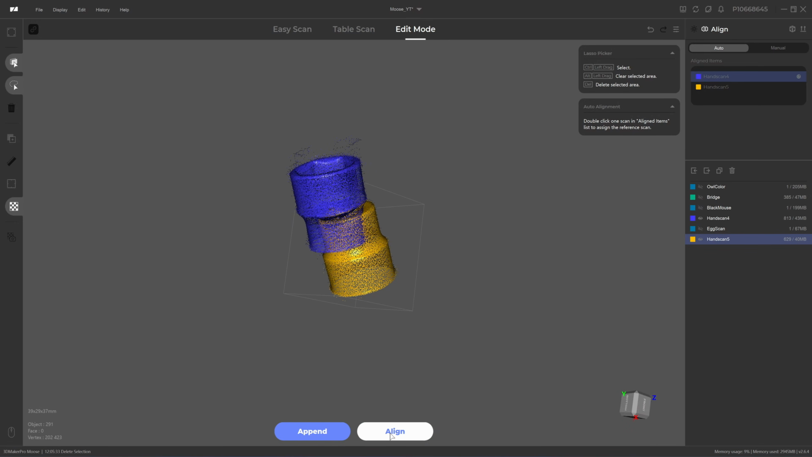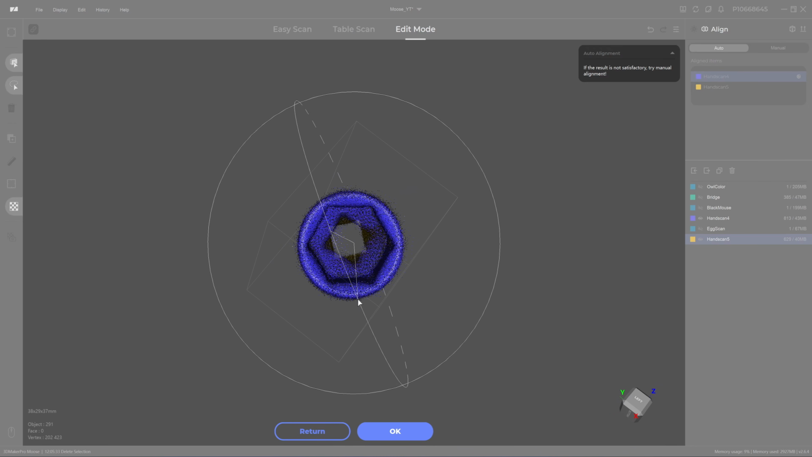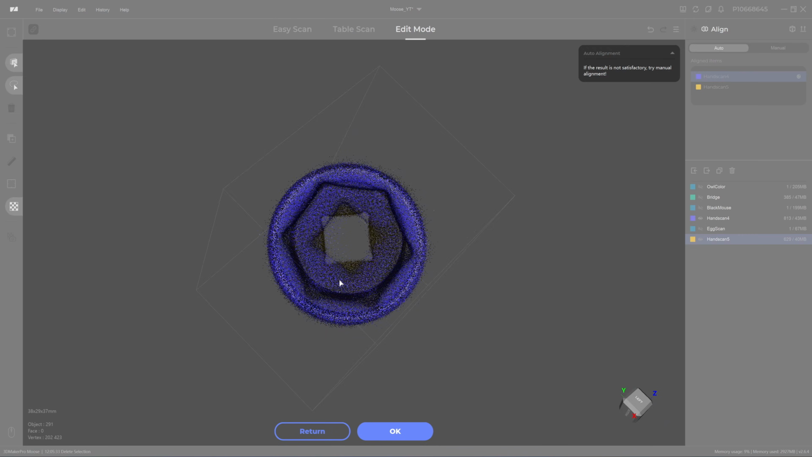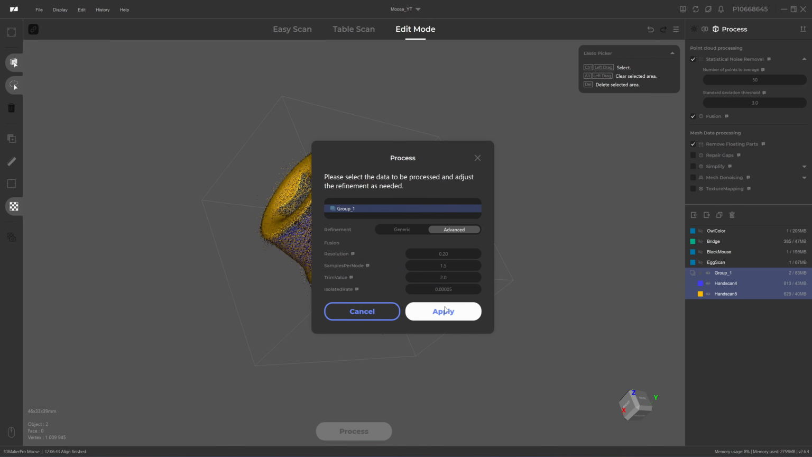Click on Align. See here, this side of the socket, the rotation is off by 45 degrees because the object is round. I wish I could rotate it 45 degrees. 0.2.